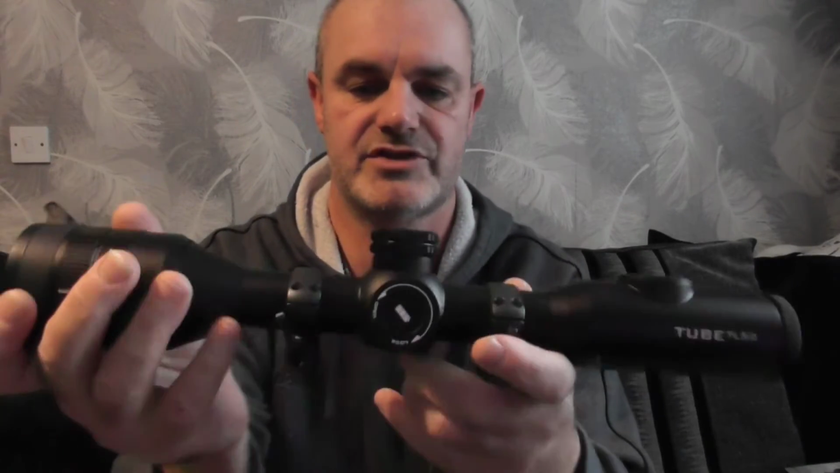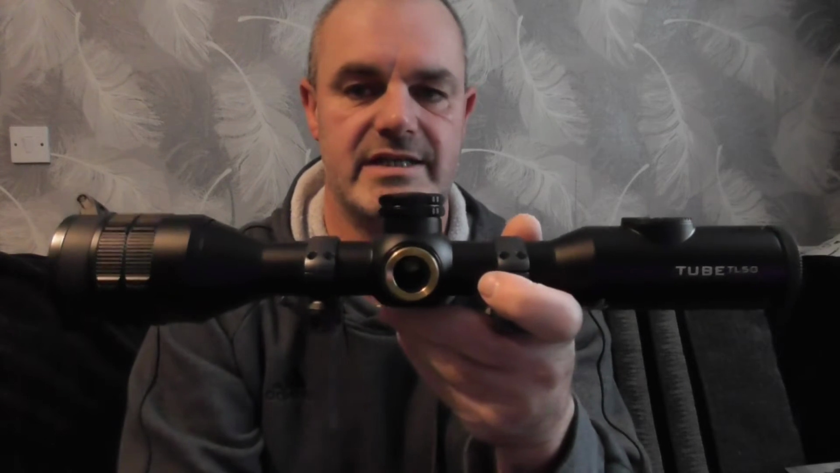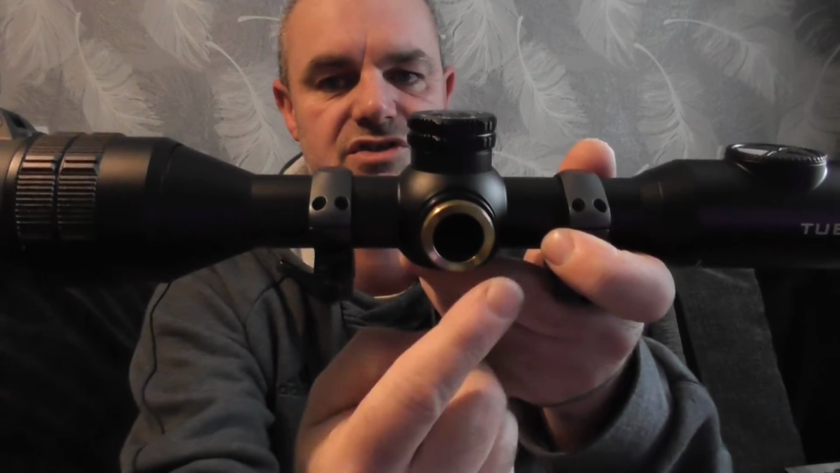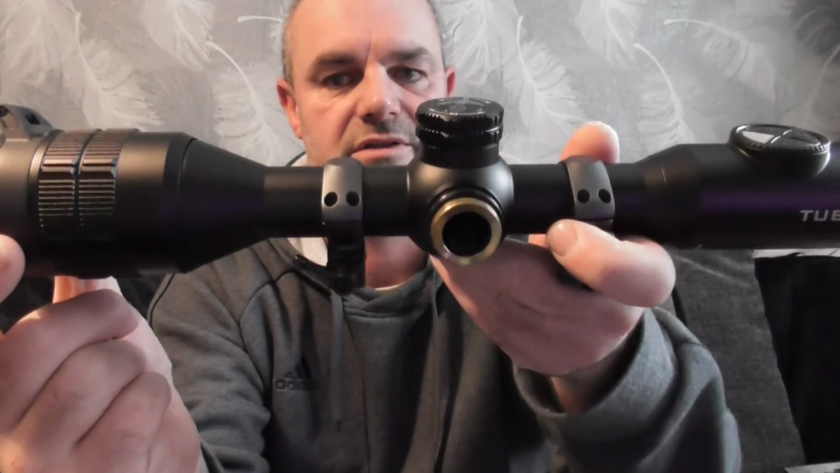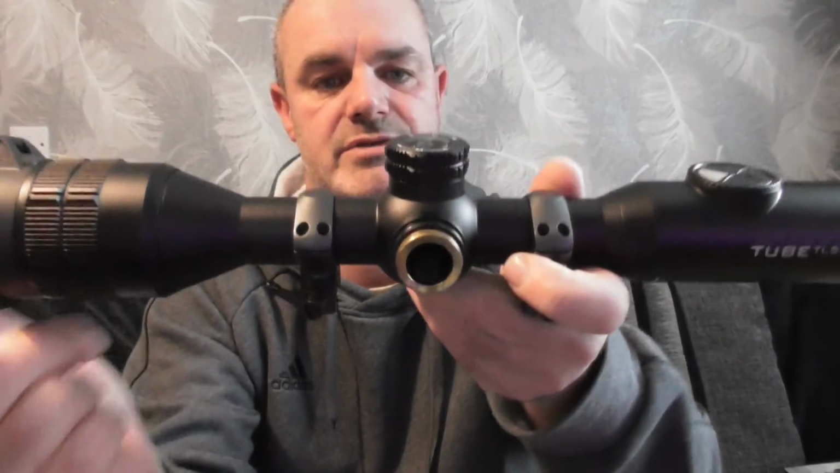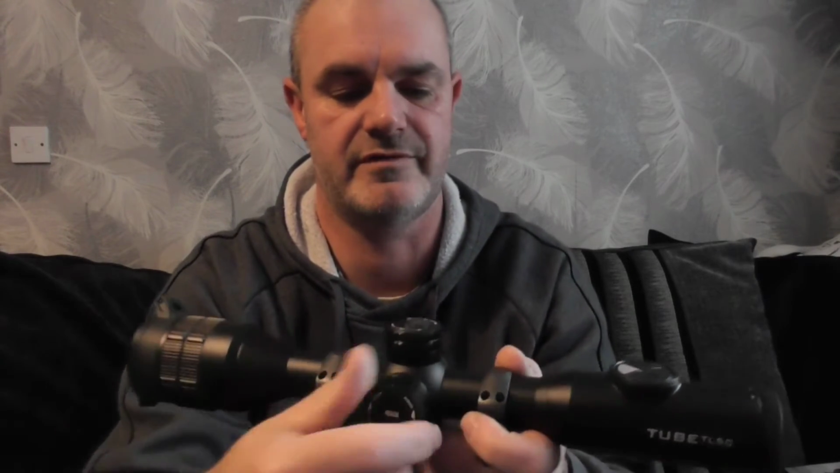Just moving around to the other side of the scope, take this cap off. It's where an 18650 battery goes in. Not sure you're going to see it, but just inside the tube at the bottom there is actually a little picture of the battery, so it shows you which way around it goes. So much better than the CR123 that they had on the previous model, the TL35.